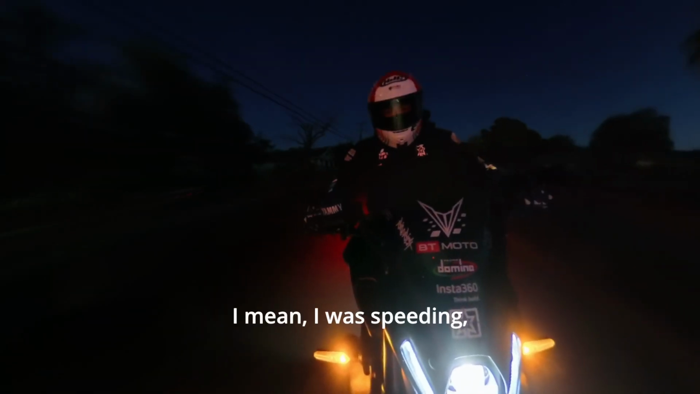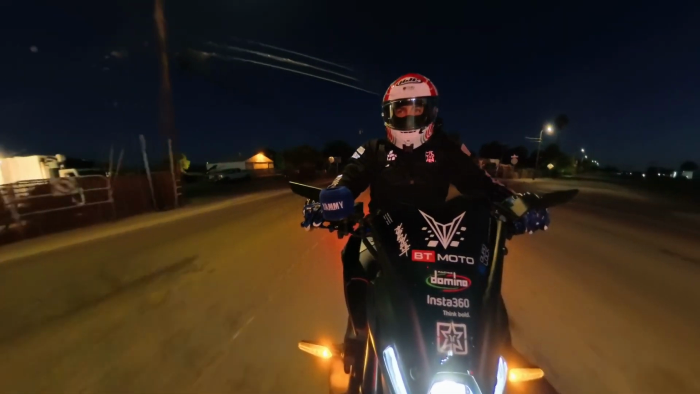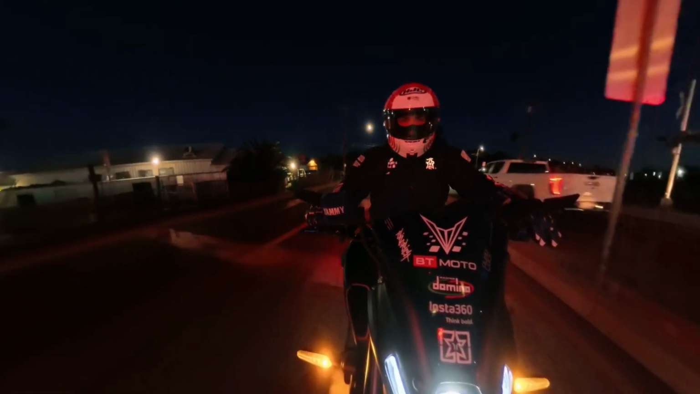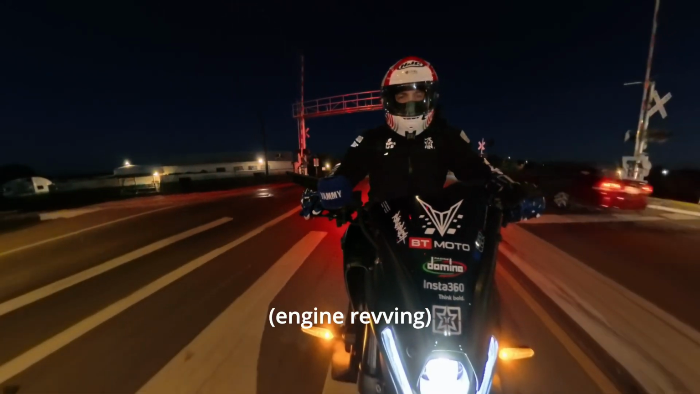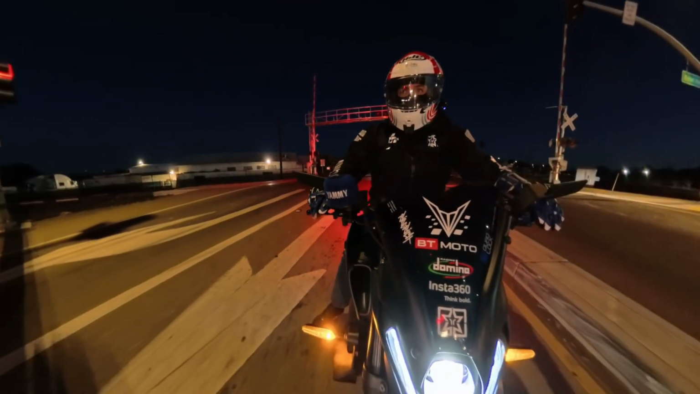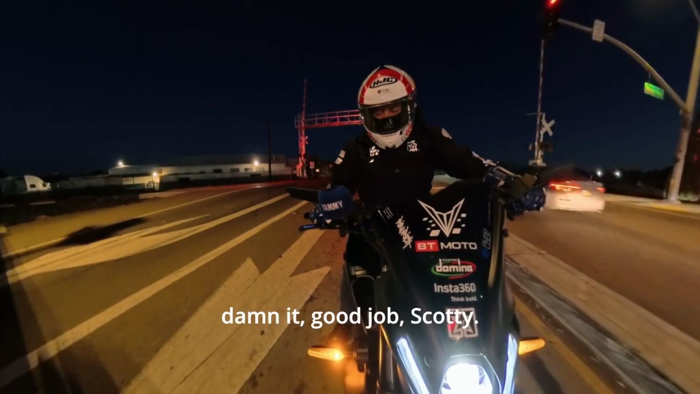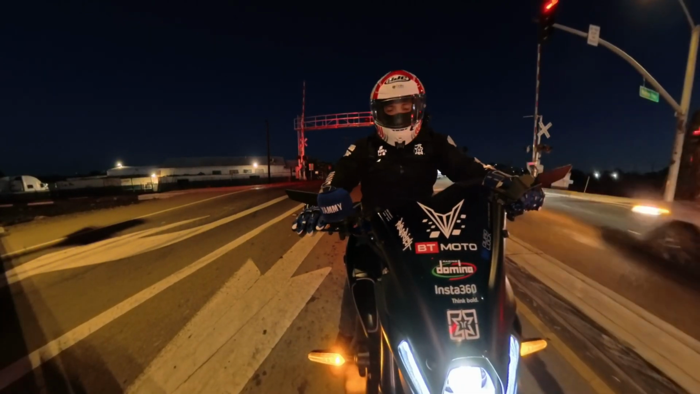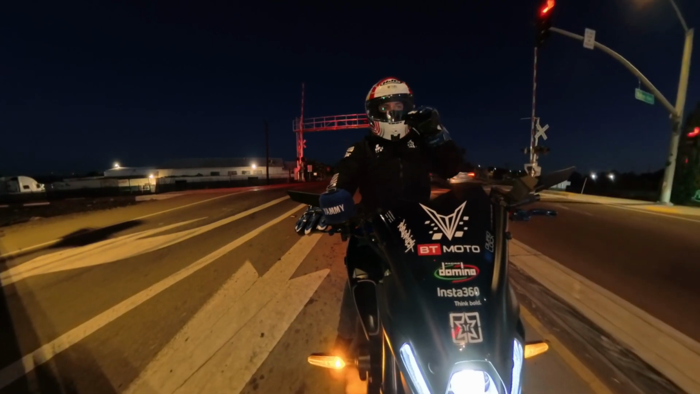There's a close-in. I mean, I was speeding, so I'm not going to bitch at the car too much. I mean, that's... Oh, god damn it. Good job, Scotty. You guys didn't see that. Fucking let the clutch out with it in first gear. Good job, dumbass.